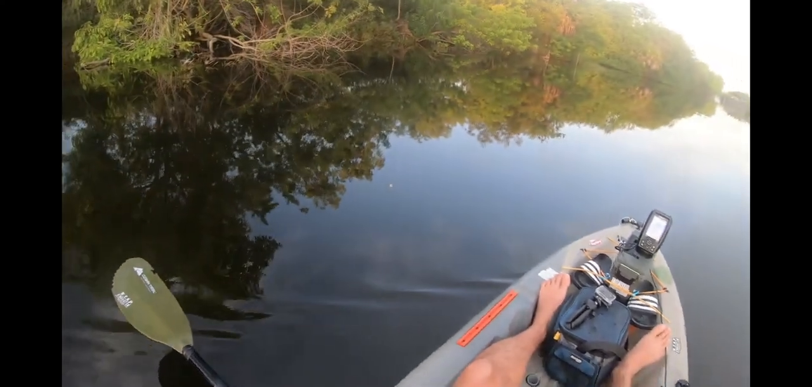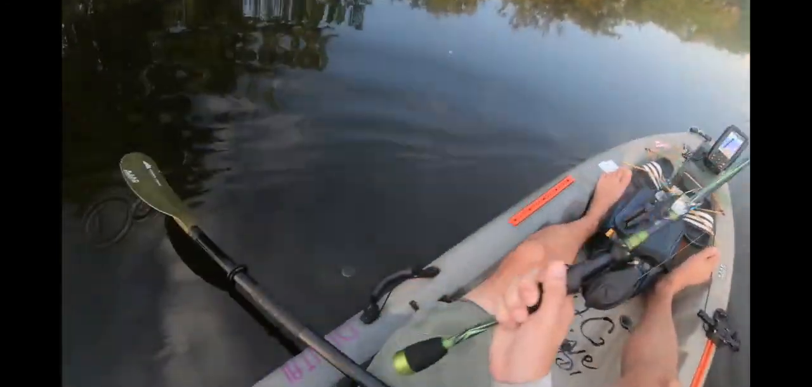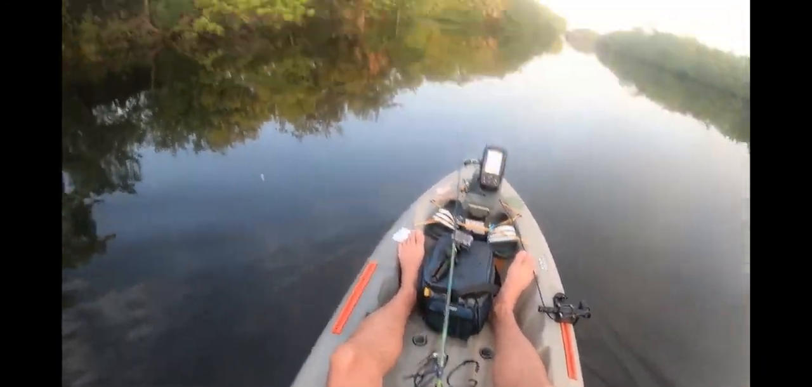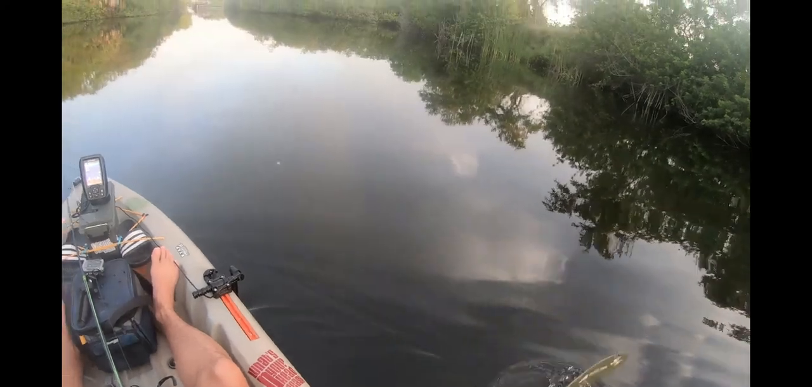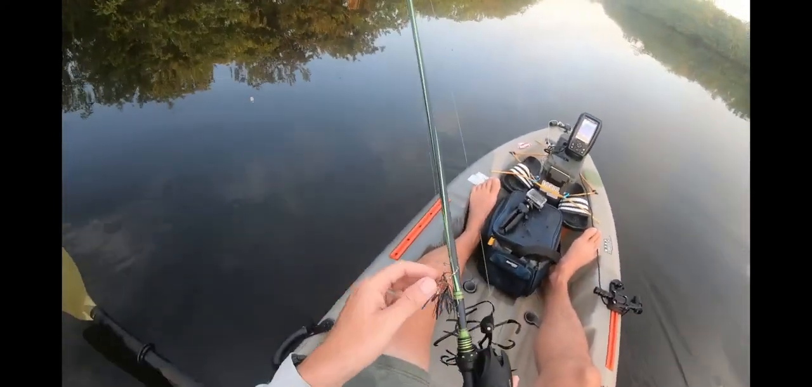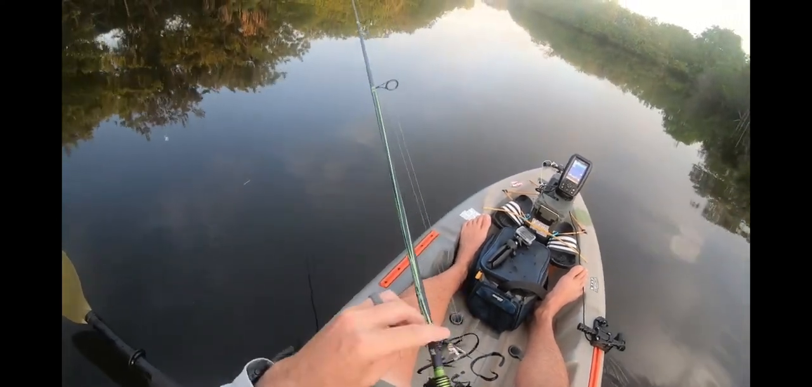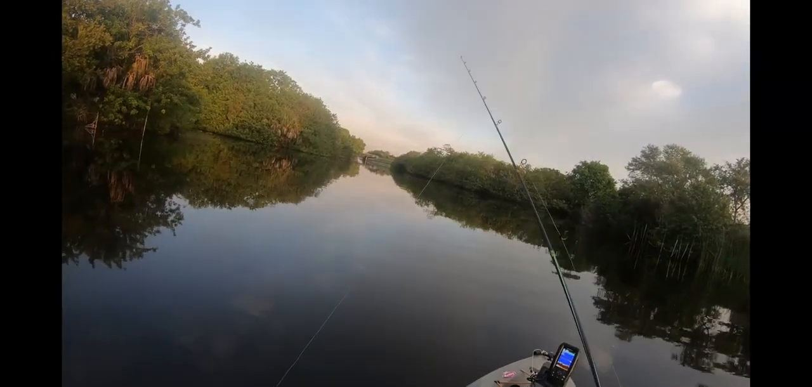You would think under here would be a good place to catch something. So let's find out. Once again, we're going to free float for right now because, well, I didn't bring the anchor. Let's just see what happens when we put the spin jig in.